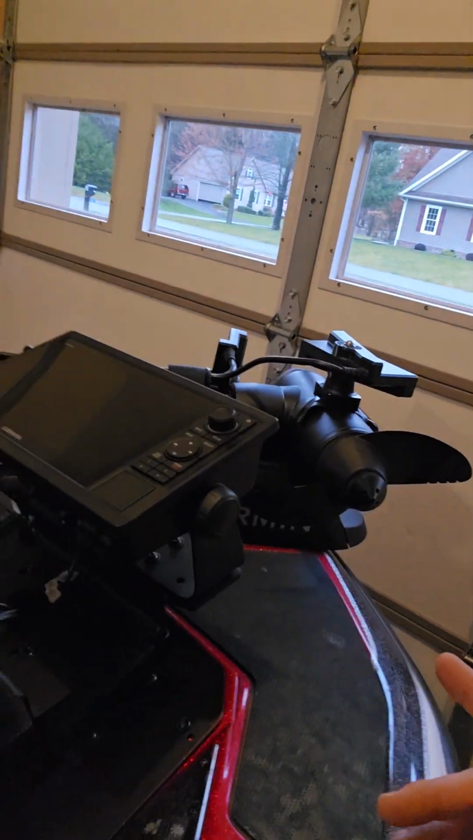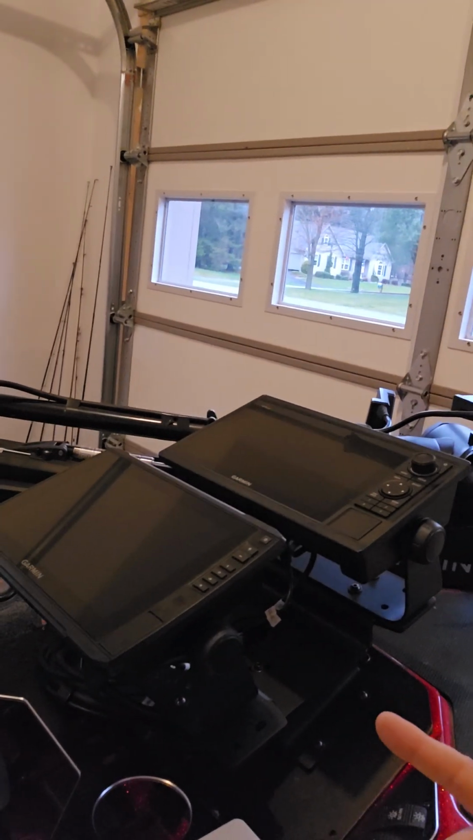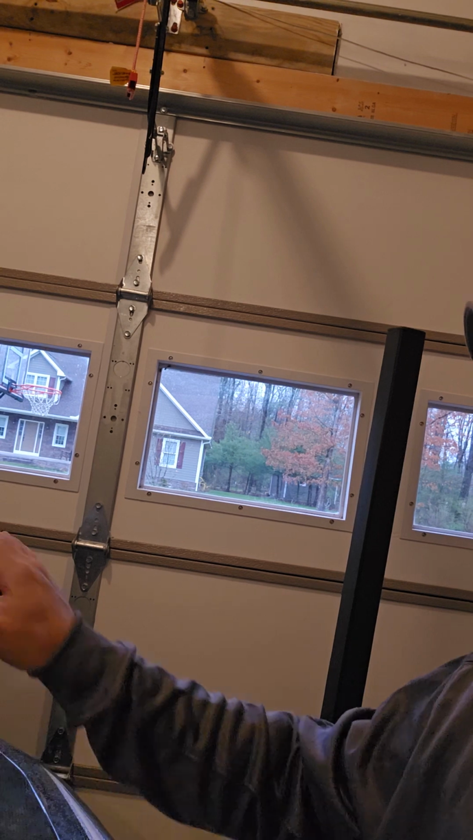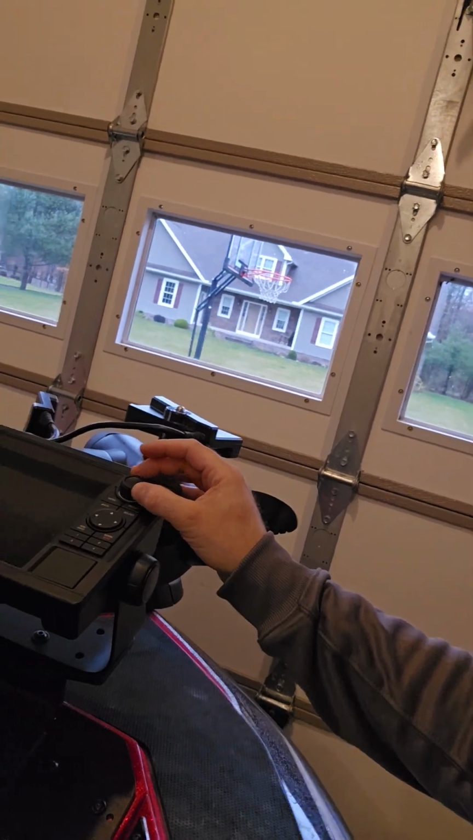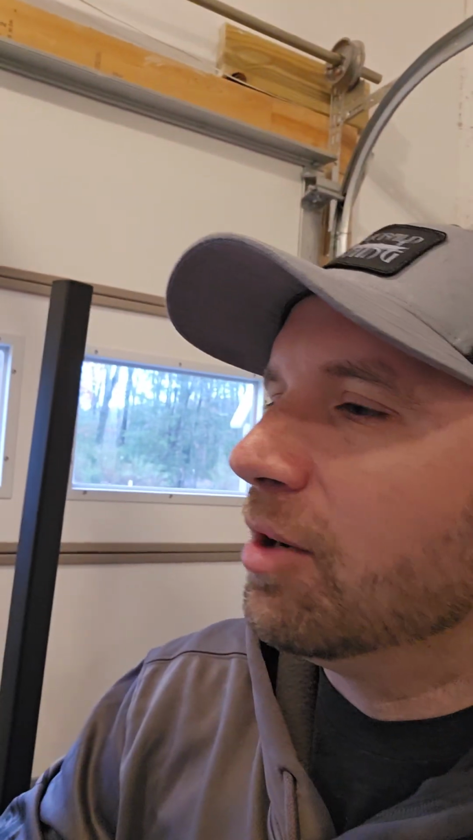It's a 1022 Garmin, a 10-inch screen, and the 106SV, that's also a 10-inch screen. Now on the 1022, a lot of the controls are on this little toggle button here, and then this one is touchscreen. It's kind of the best of both worlds for me. I like the toggle because in the rain sometimes it's hard to get the touchscreen to work.